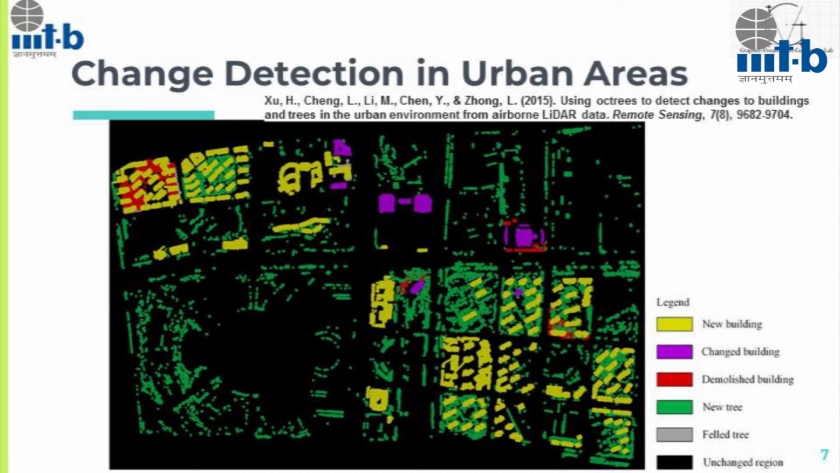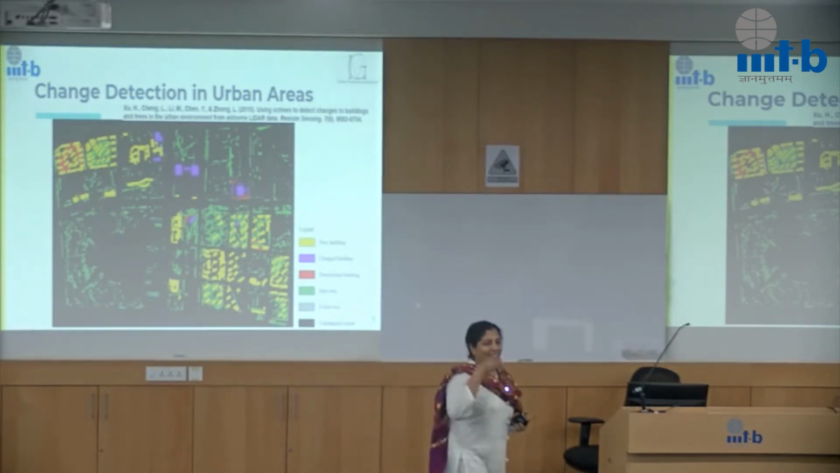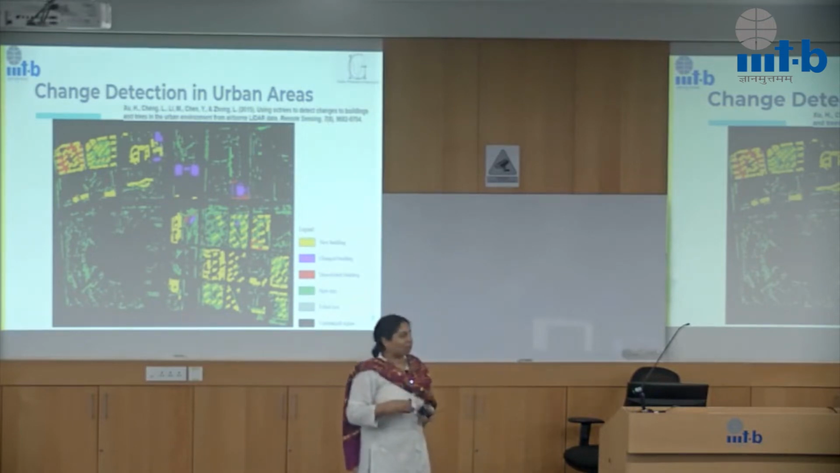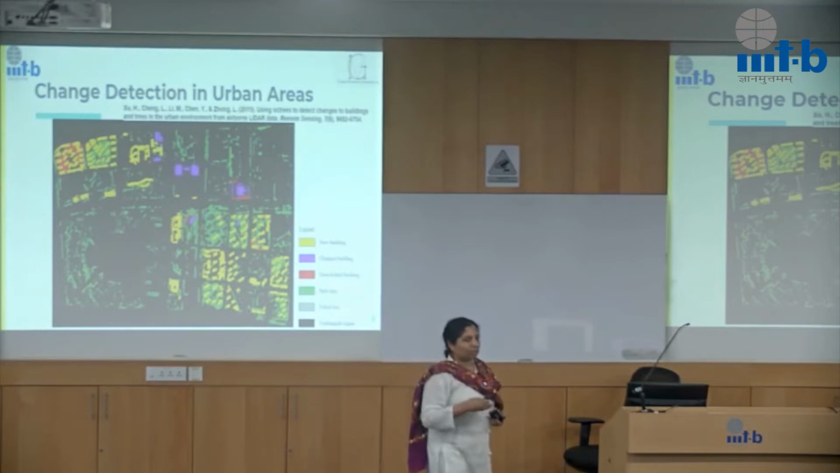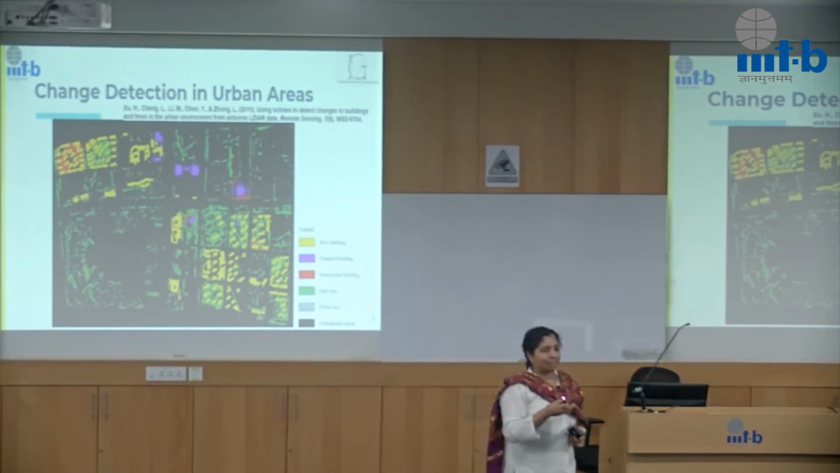So if you look at the changes that have been recorded for urban areas, it typically includes things like where are the new buildings, where did buildings change height, for instance. So you added 2 stories. For example, if we take the LiDAR point cloud of the Ramanujan block compared to what it was a year ago, it will show something totally different now, right? And the other ones are a building that has been demolished, new trees, felled trees as in deforestation, and unchanged area. Yeah, that's it.